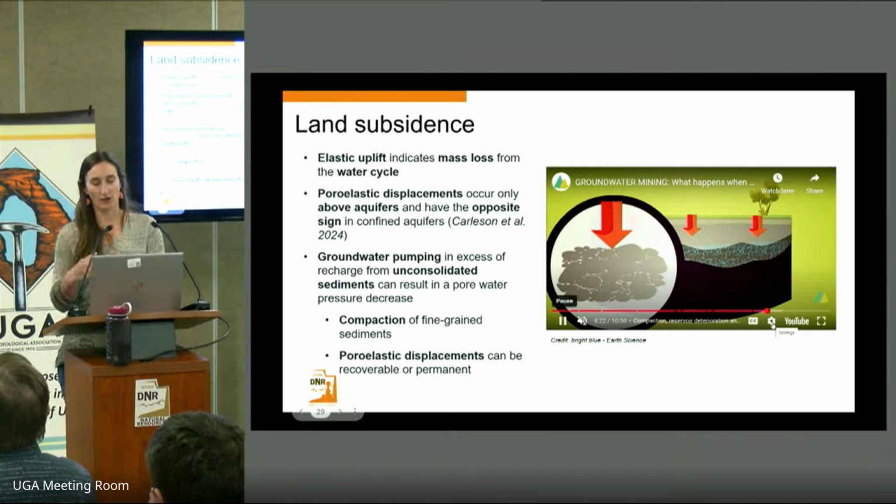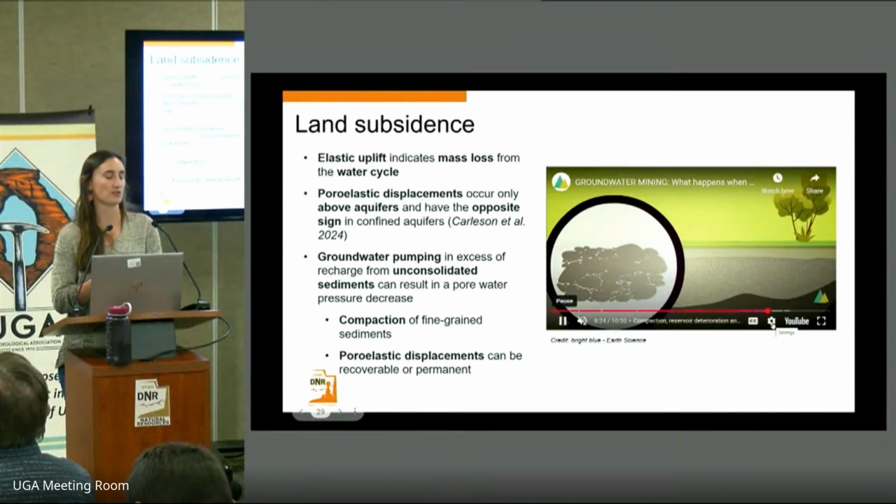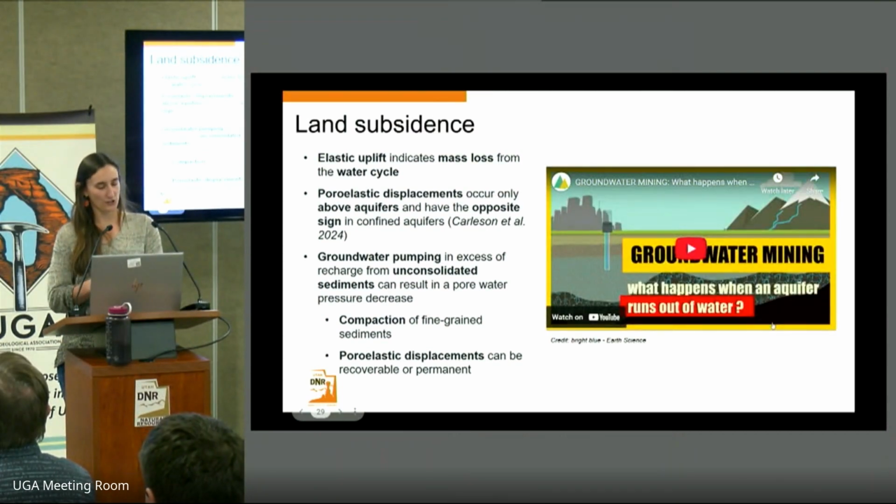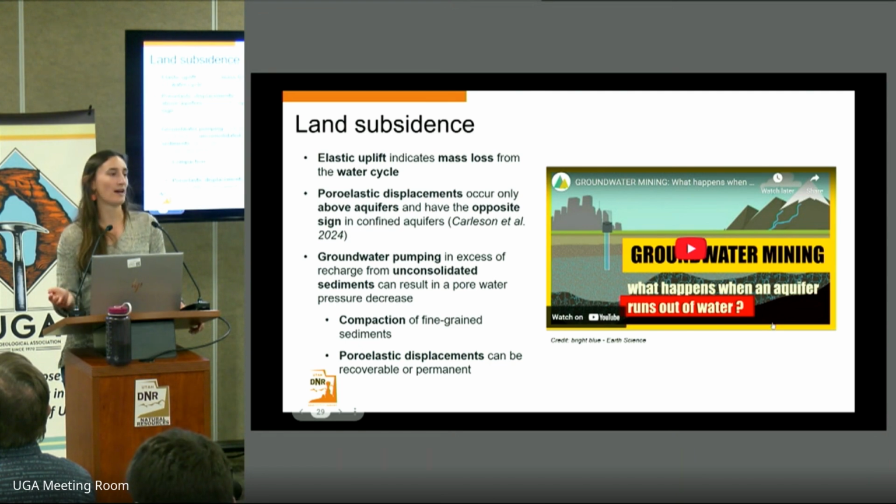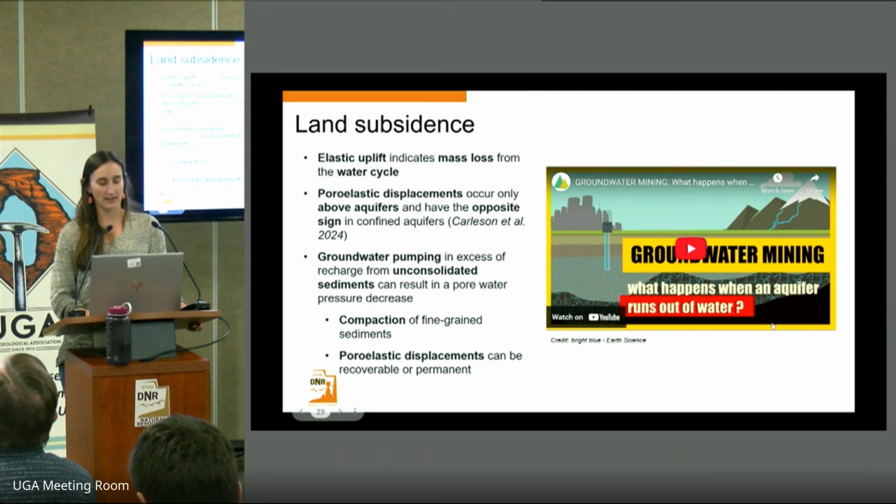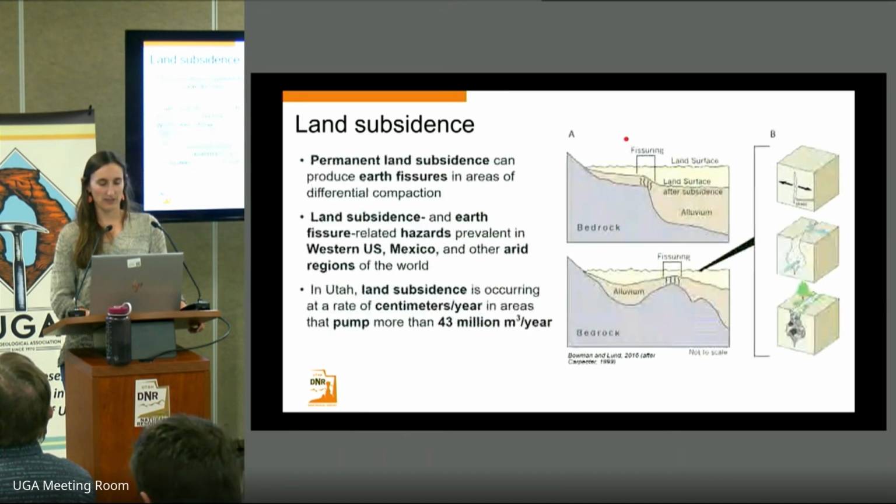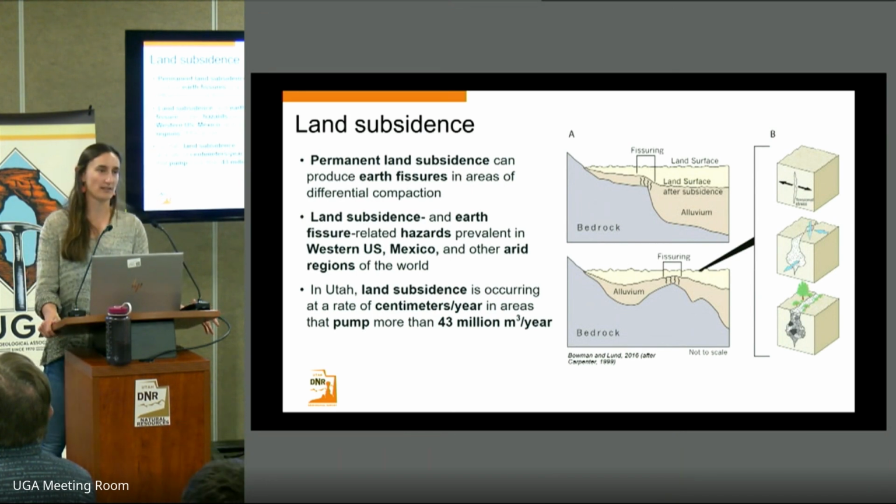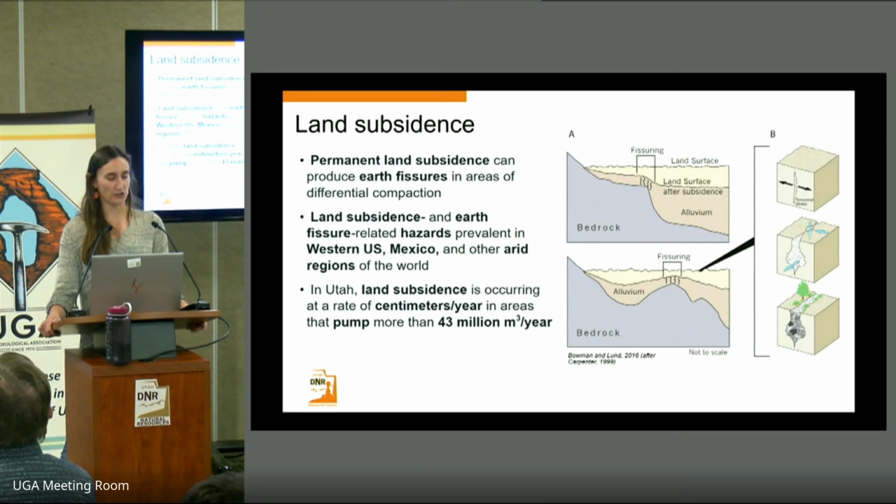This animation is showing compaction occurring as a result of a decrease in pore water pressure, which can cause subsidence at the surface above a confined aquifer. This poroelastic displacement can be recoverable or permanent, and in the case of permanent land subsidence, we can have a hazard as a result, which is earth fissuring in areas of differential compaction.